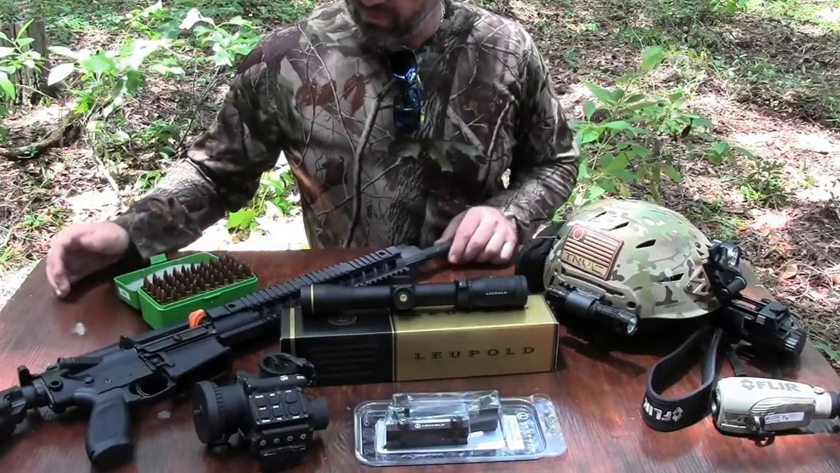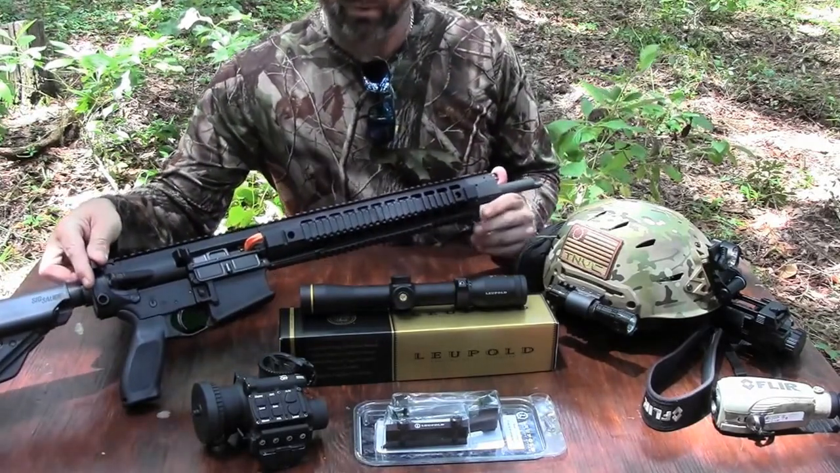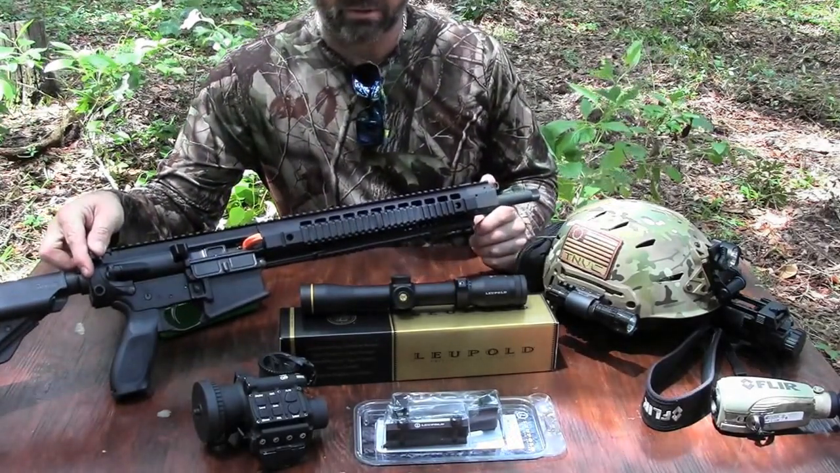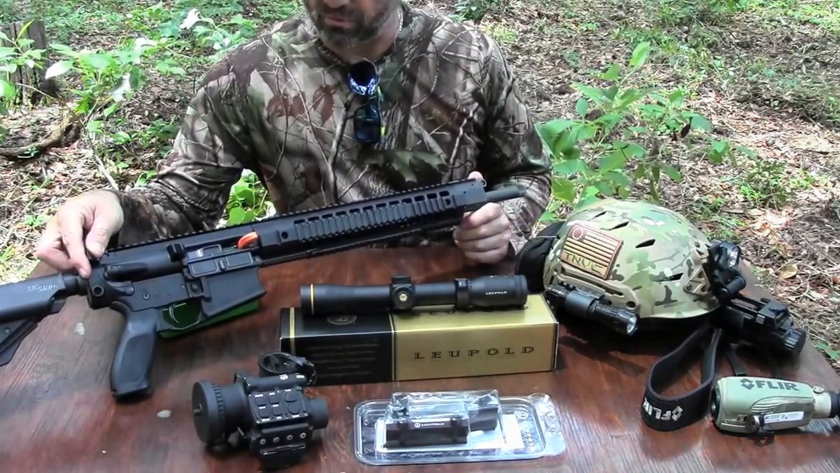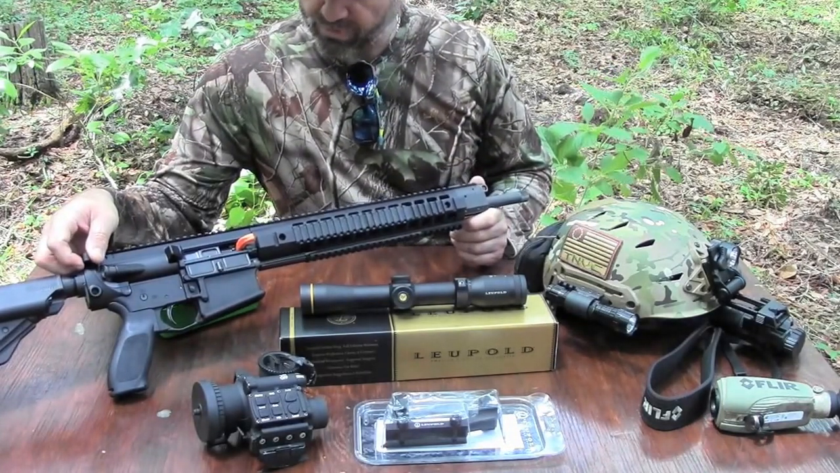Alright, today we're going to be doing a scope install on a brand new rifle we'll be using. I use this for my business. This is Hogtown Invasive Trappers, where we're going to put some hits on hogs. Here's a new weapon purchase.